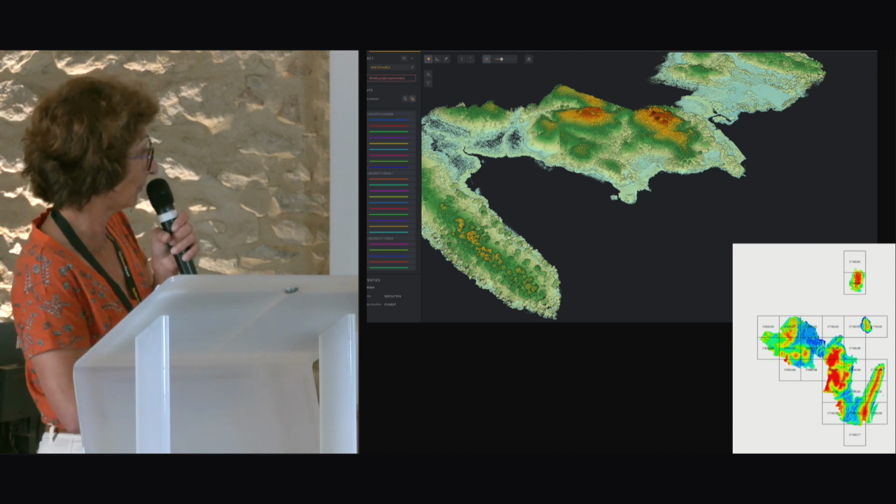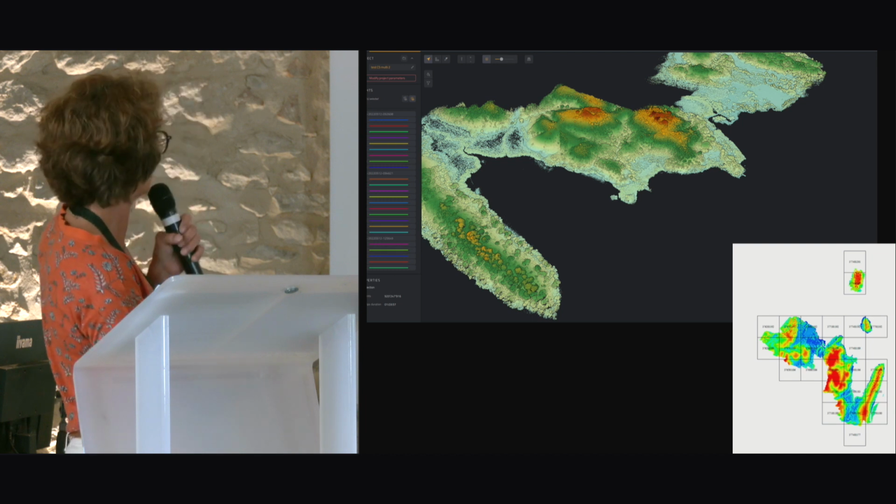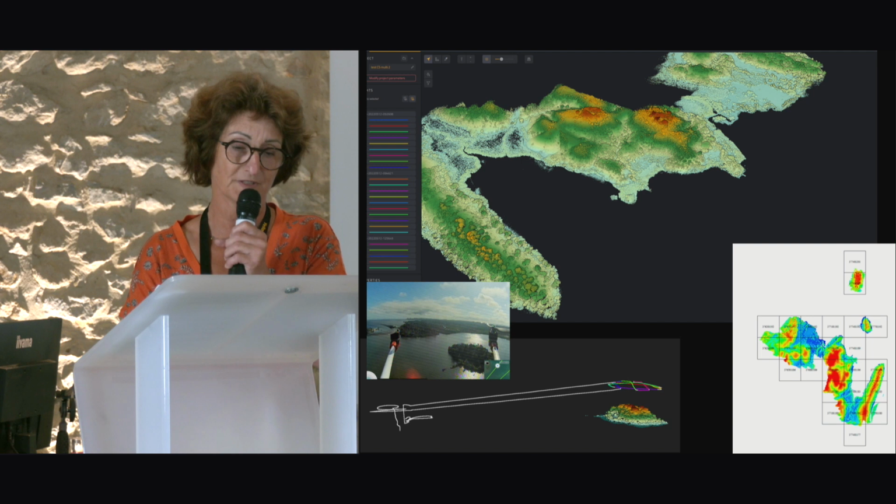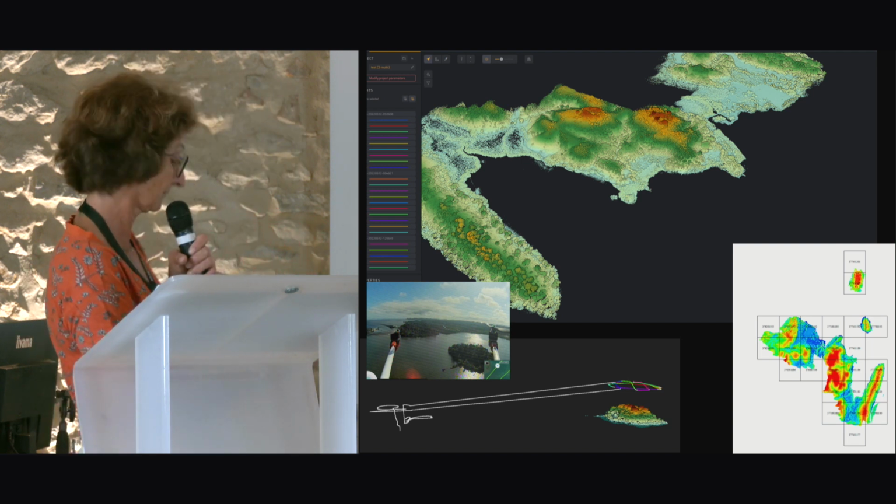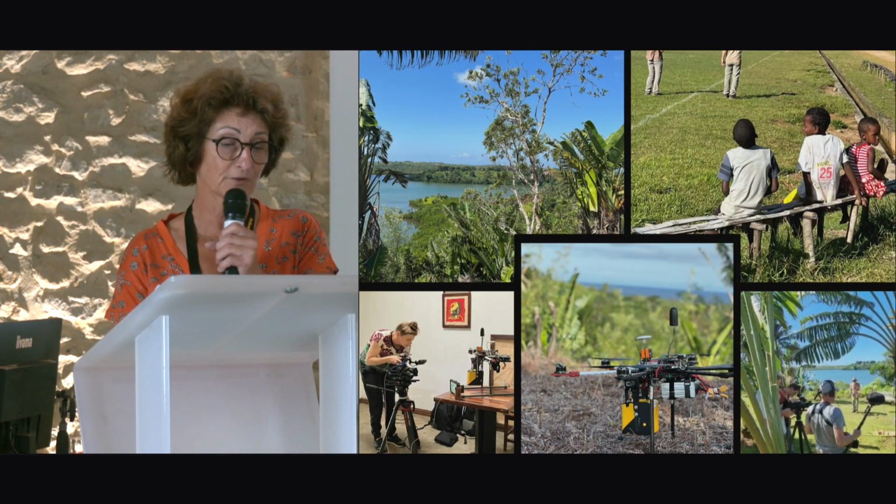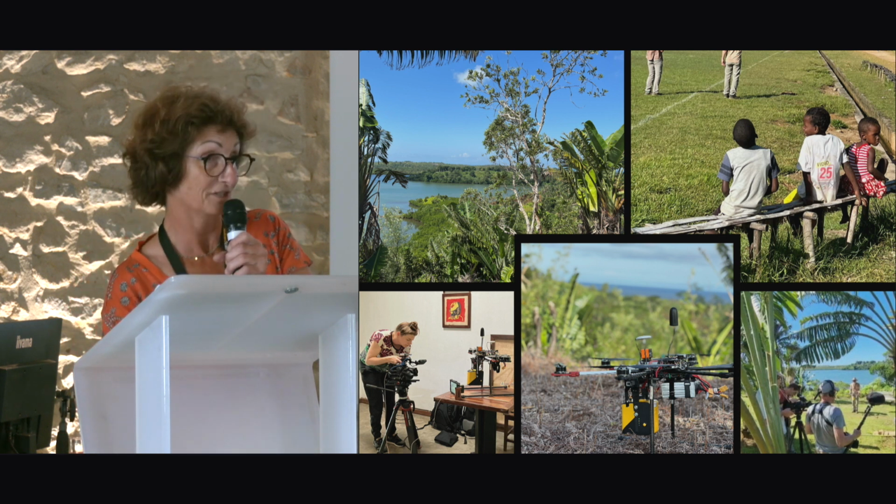So here is a part of the point cloud, and here, just for fun, a little island we had to cover from a distance of 400 meters from the coast. We also have to consider the constraints of film production and sometimes do a bit of staging.